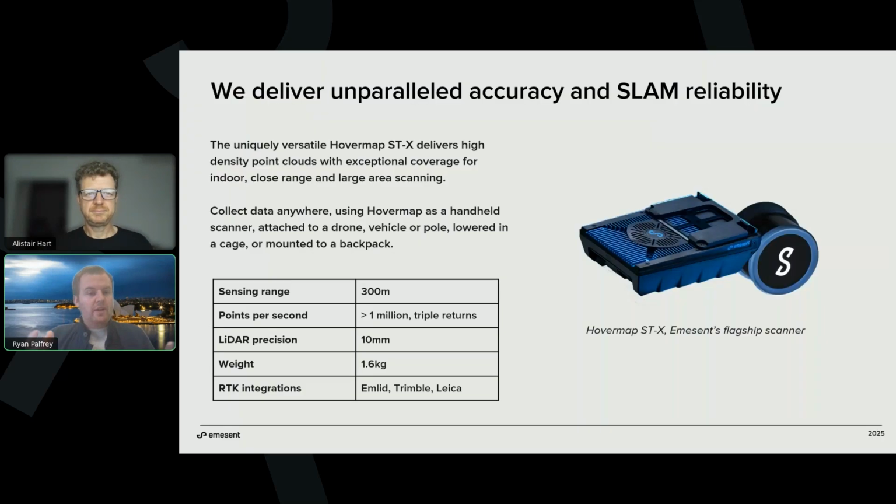Starting at the start with Emesent's story. Emesent started life as an autonomous drone company several years ago, spinning out of CSIRO. And this on the screen here is the Hovermap STX, which is our flagship scanner. It's a device that has evolved in time to do an enormous amount of things across a load of interesting industries, focusing on mining, geospatial, AEC, oil and gas, defense, forestry, you name it. The Hovermap has been pretty much everywhere.